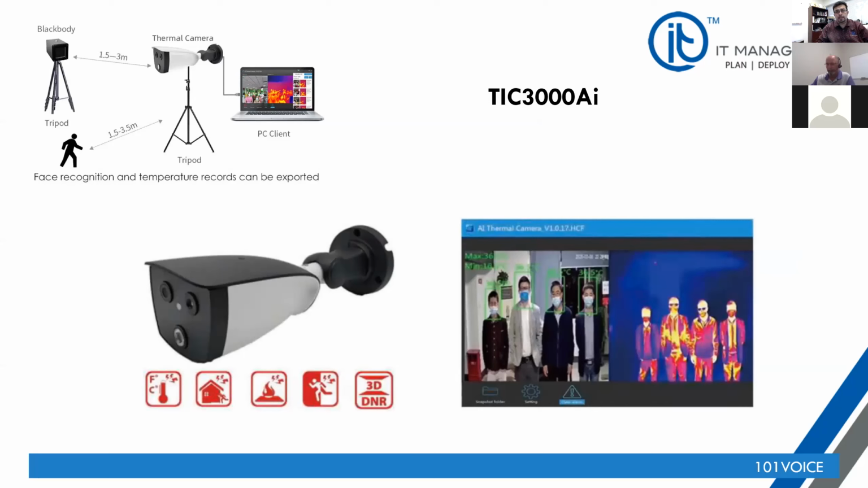In the image to the right, you can see that this binocular camera has 3 lenses. One is capable of reading images at 2 megapixels to be able to get a facial and essentially the regular color and resolution of what the image is. The IR is able to read the temperature and so forth. The other camera that it has in there can also work with what we call a black body, which I'll go over in a few minutes.